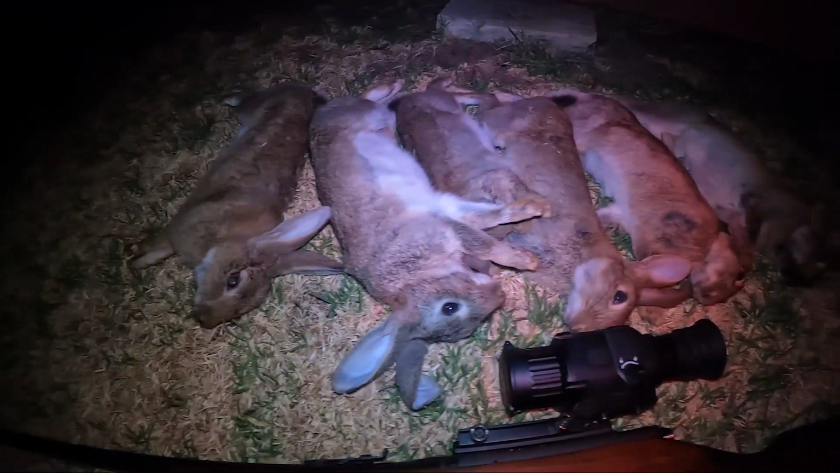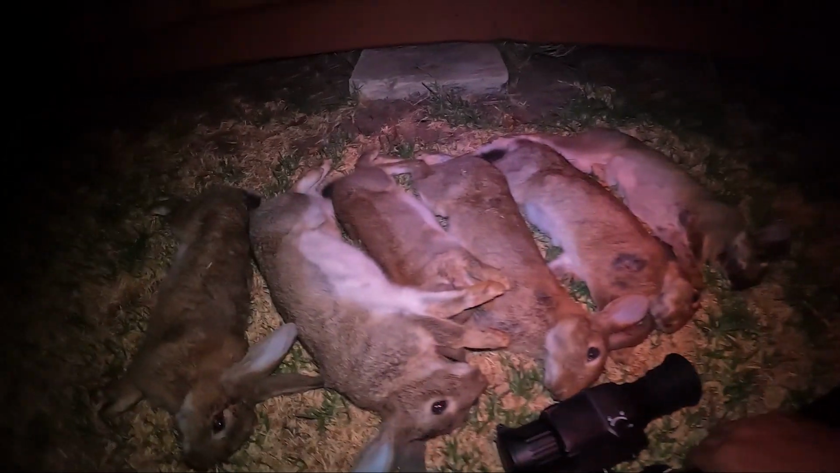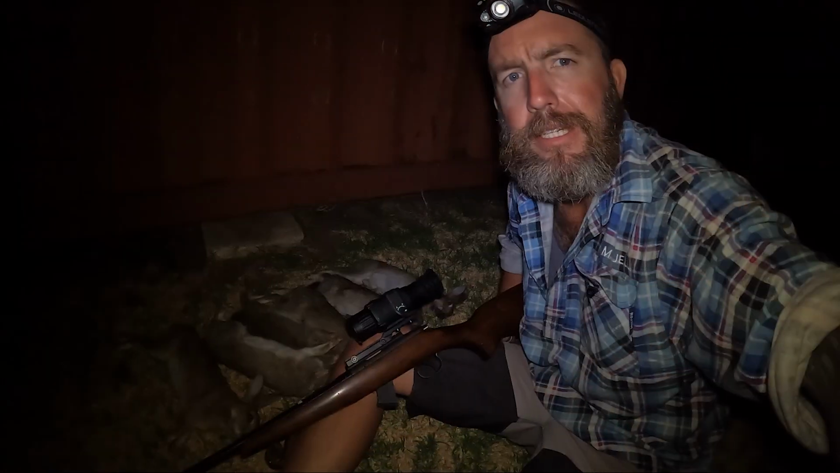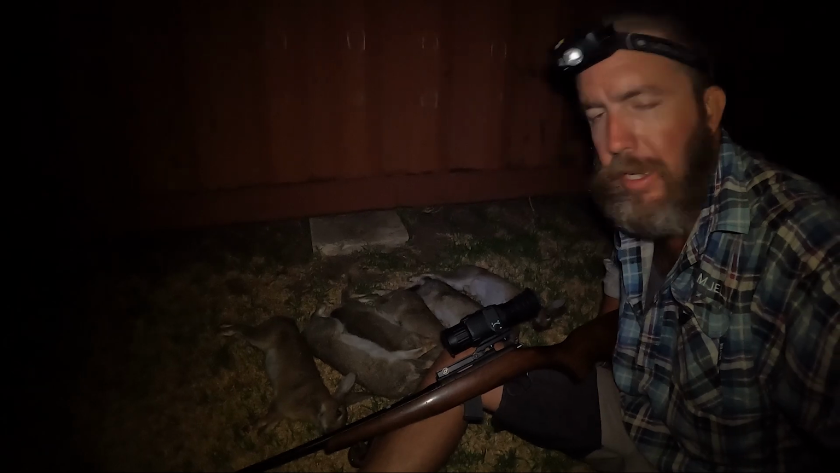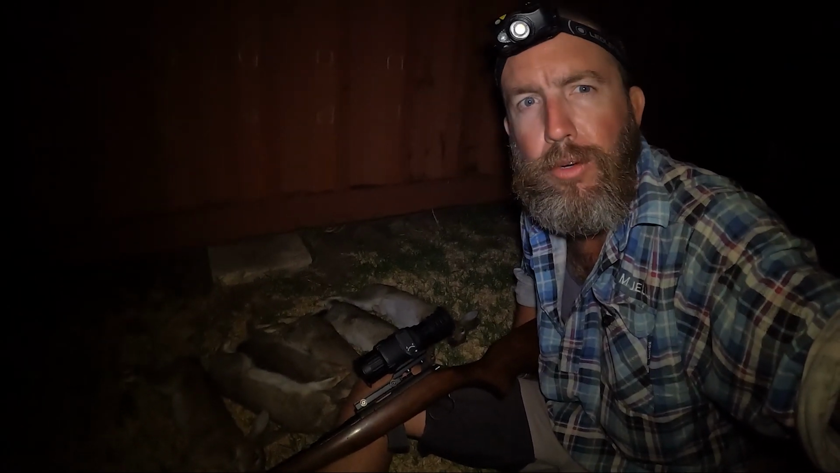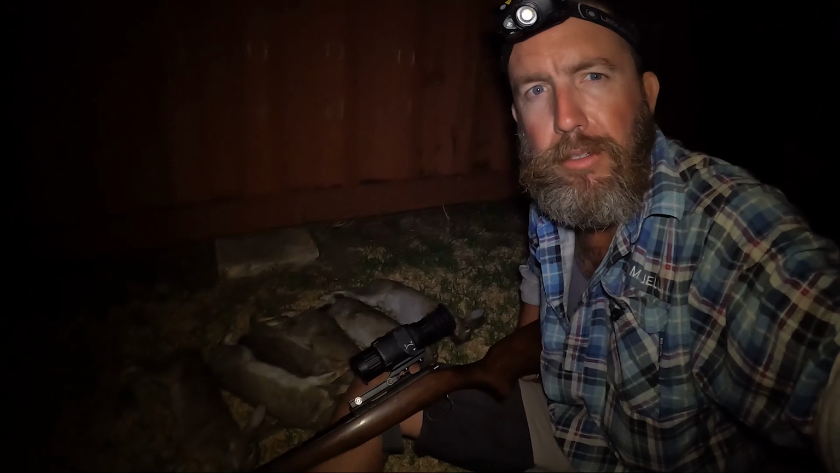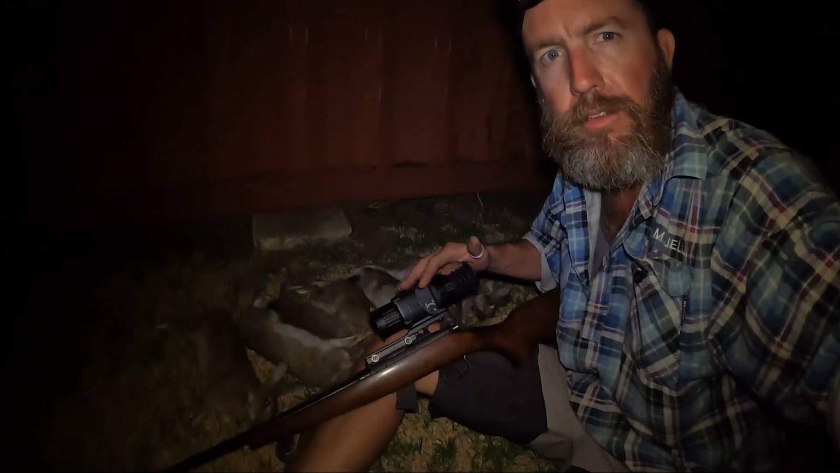That's the results from tonight's little hunt. Yeah, pretty impressed with the thermal. It seems to be working pretty good. Got 8 rabbits tonight, and they're kind of onto us tonight. They were a lot more flighty than they were the other night. We'll just keep chipping away at them, and hopefully we can clear a few out for the owners of this property. But yeah, pretty good fun with the little thermal.